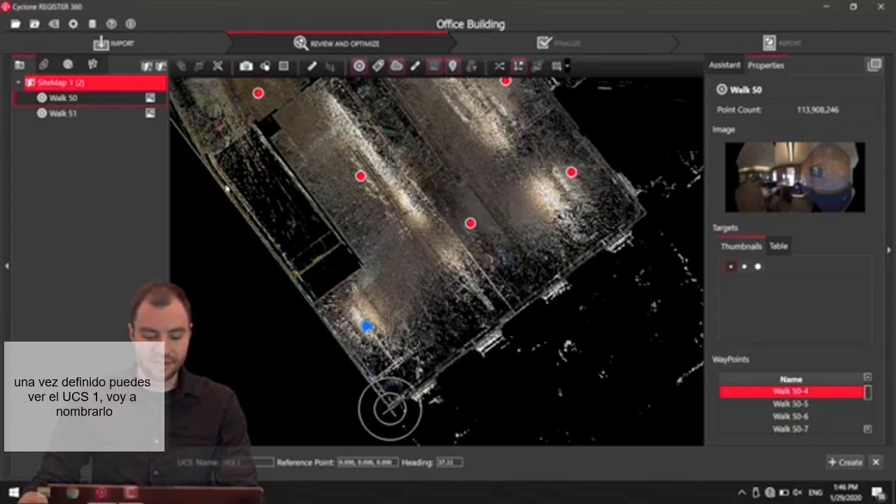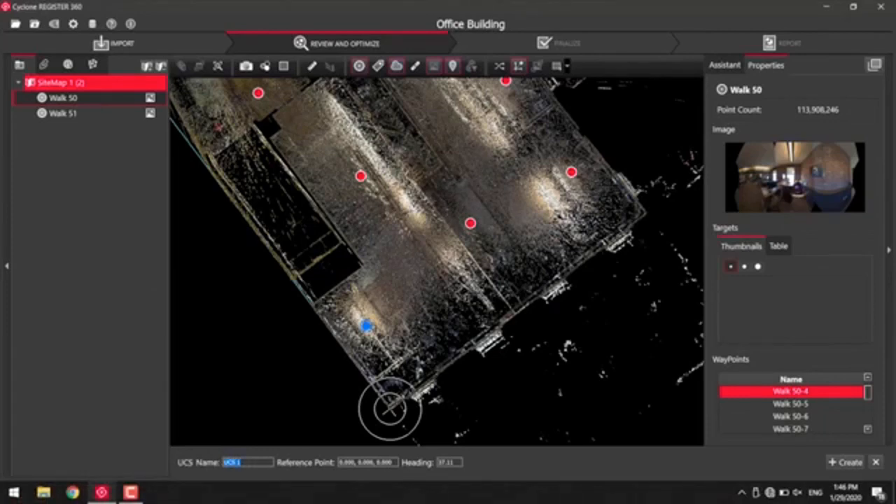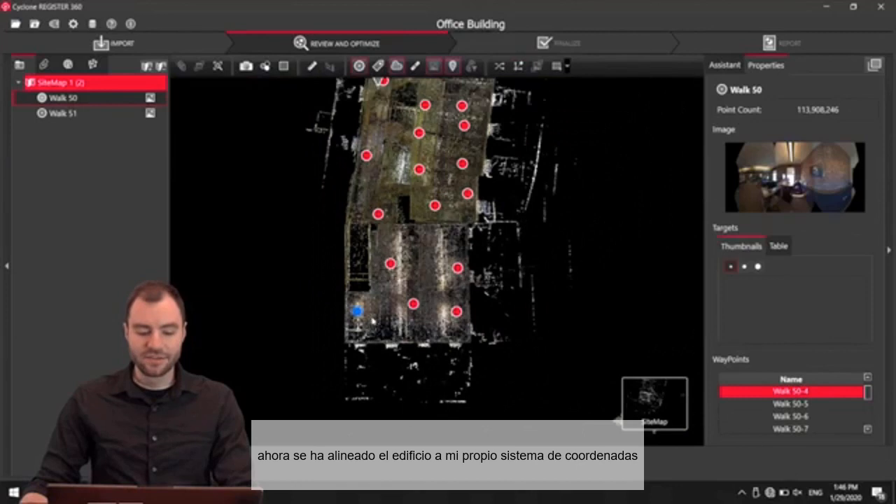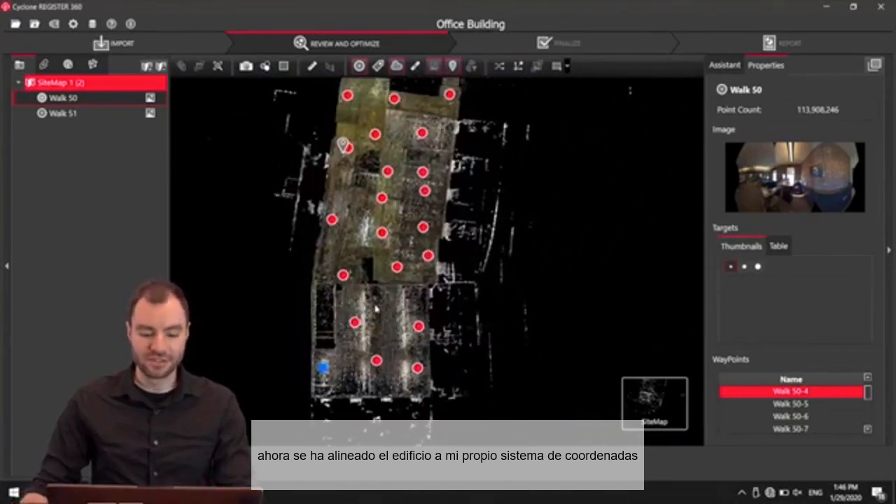So if I want to move it like this, I can create this. This will be named UCS1. I can name it local coordinates or something like that, and then click Create. Now this will square up the building to my own coordinate system.